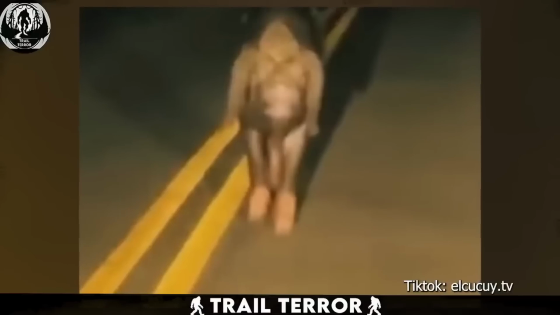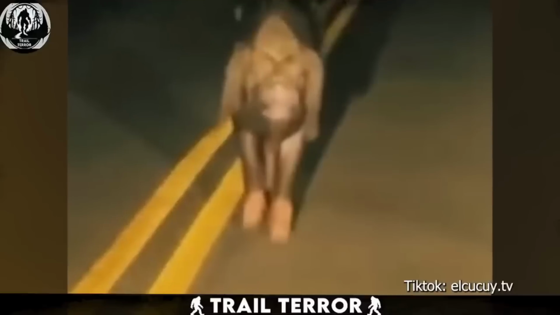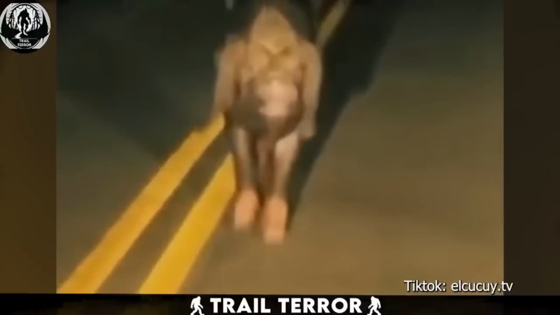This next video from TikTok had viewers scratching their heads in confusion, trying to make sense of what they were seeing. That's a pig!